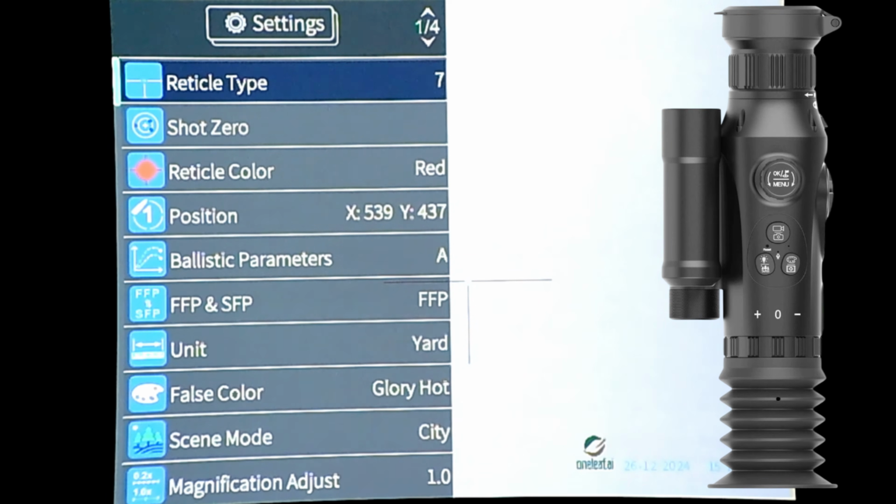So that is a look into the menu, and obviously I do the one shot zero. It talks you through it and everything else on the menu. So what you'll see now is a clip where I did my one shot zero to 100. So that is it for now, and I'll catch you in the next video.